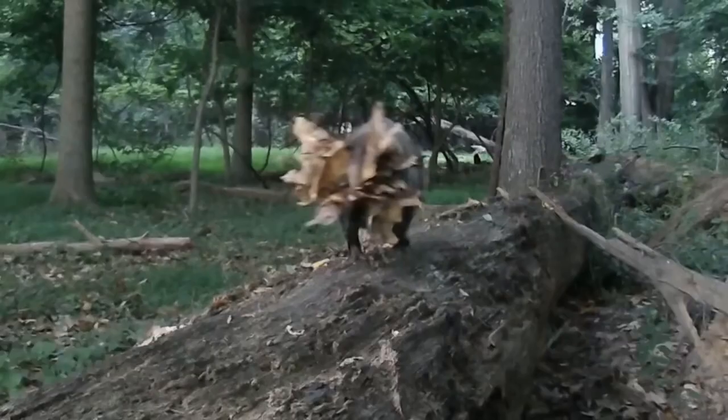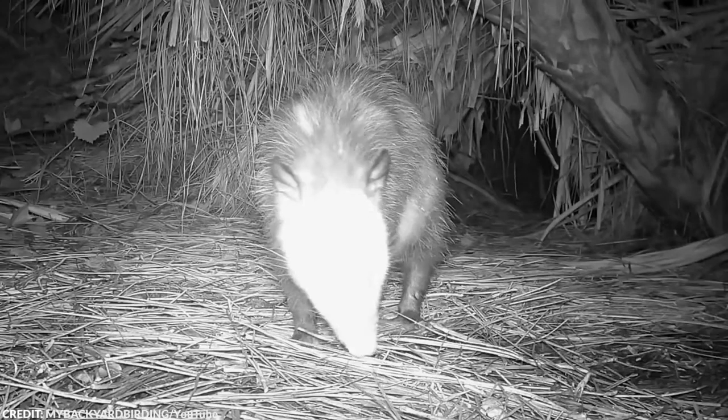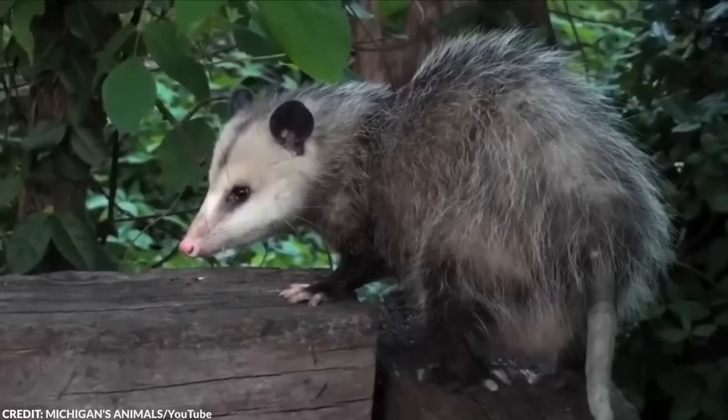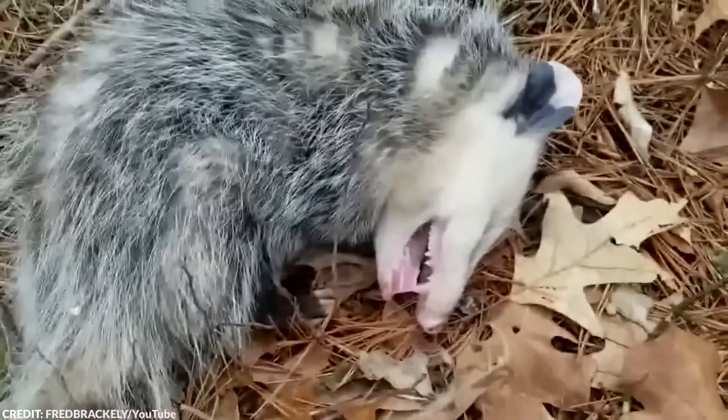Number 9. Opossum carrying leaves by its tail. For me, opossums are some of the funniest looking animals. They're similar in appearance to giant rats, with pointed faces, long tails, and grayish-brown fur. Opossums are known for their unique defense mechanism of playing dead when threatened.